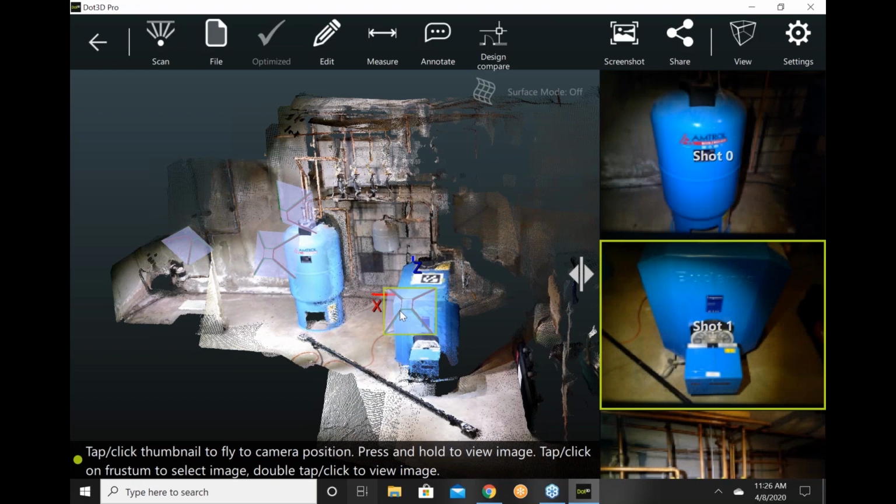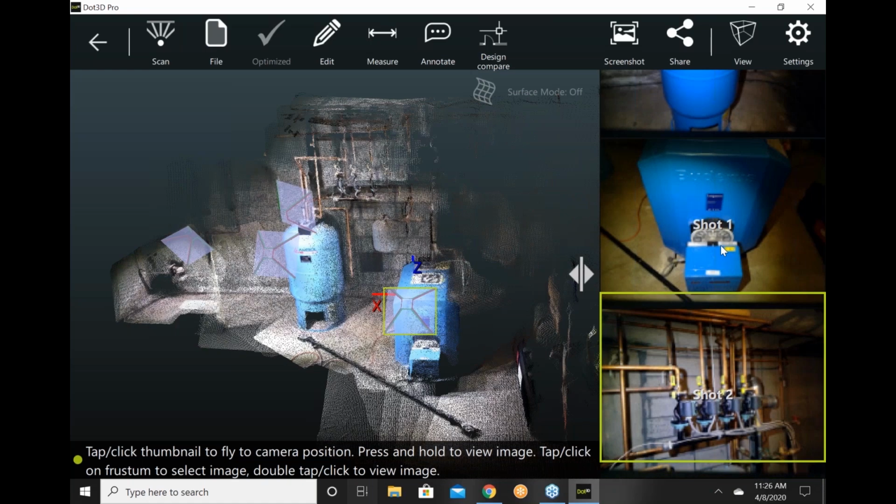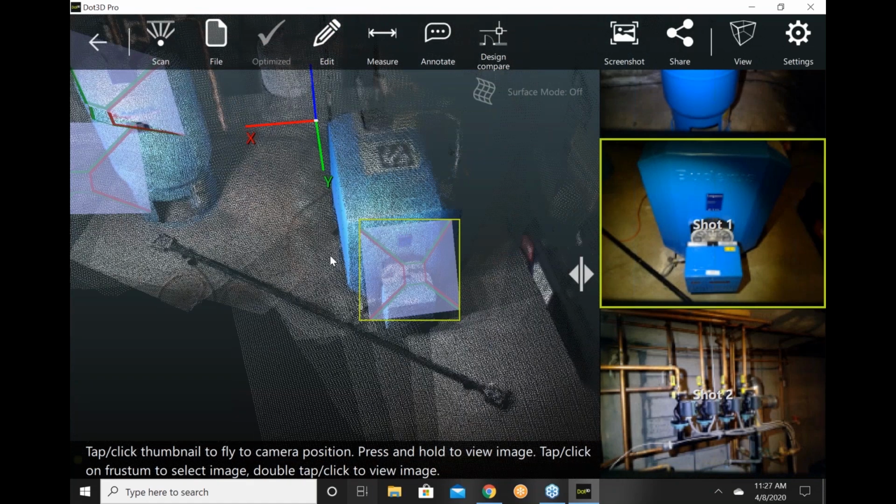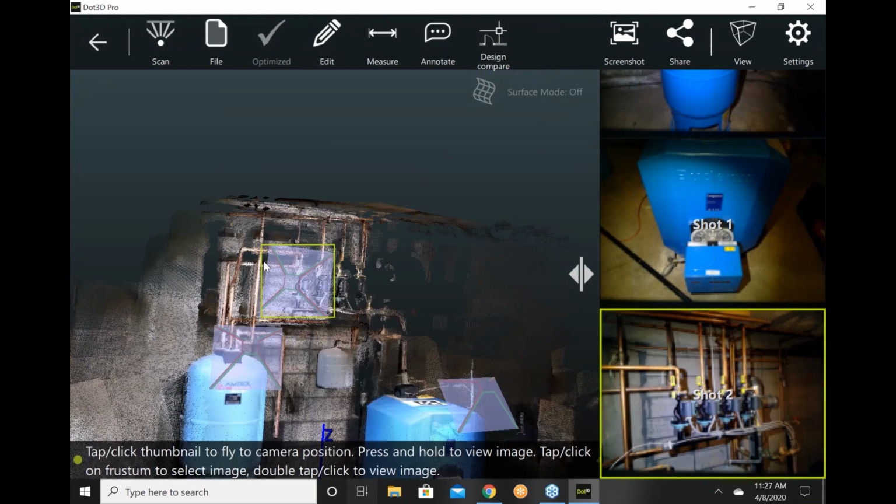All right. So this shows us that we know where each of these photos was captured. I can go the other way too: if I tap the photo, it will take me to the place in the point cloud where I captured that photo. So this is designed for walk-down workflows.